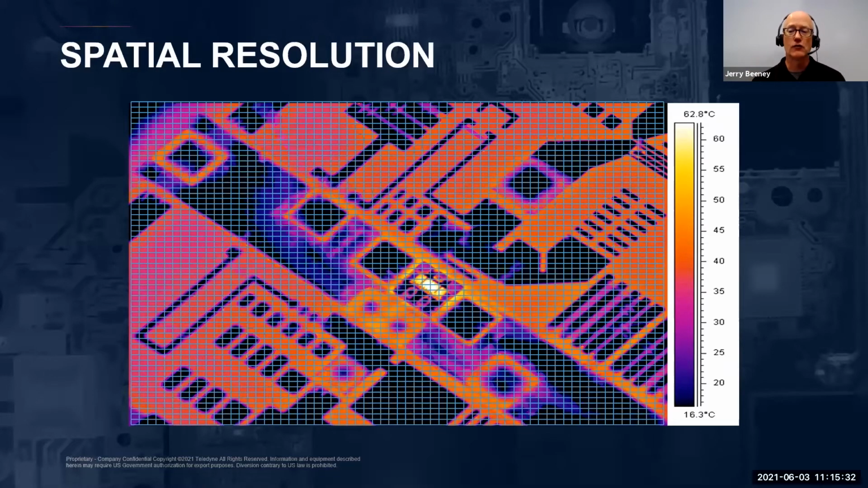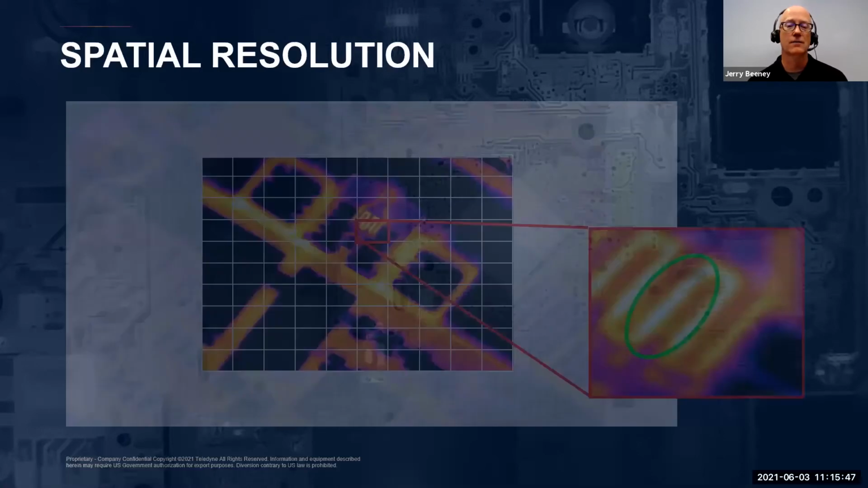And the spatial resolution of the infrared camera system can vary based on the dimensions of the camera's infrared detector, the pixel pitch, what lenses are being used, as well as the working distance between the camera and the object that you're testing.